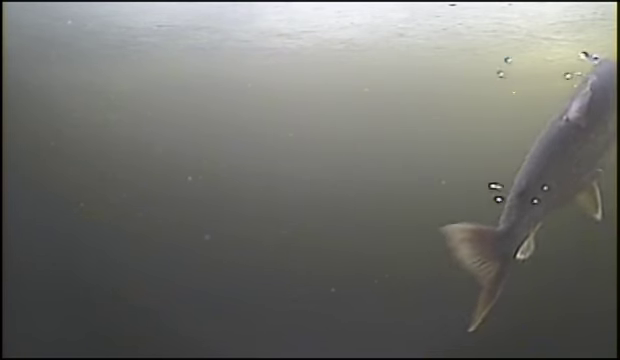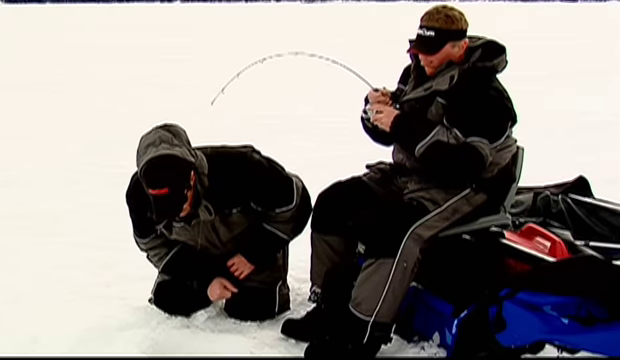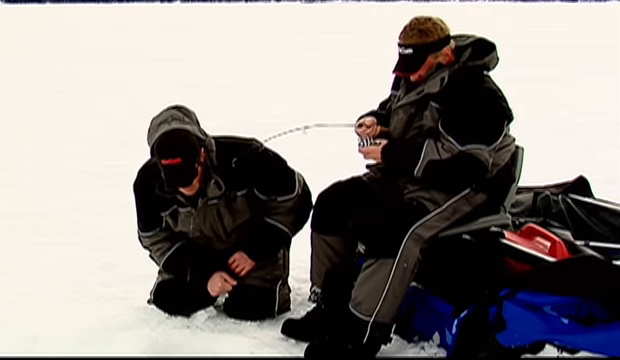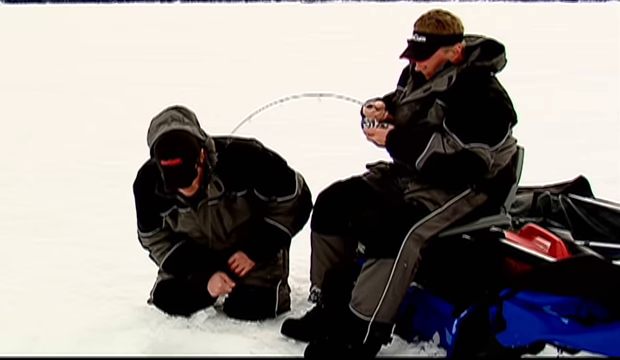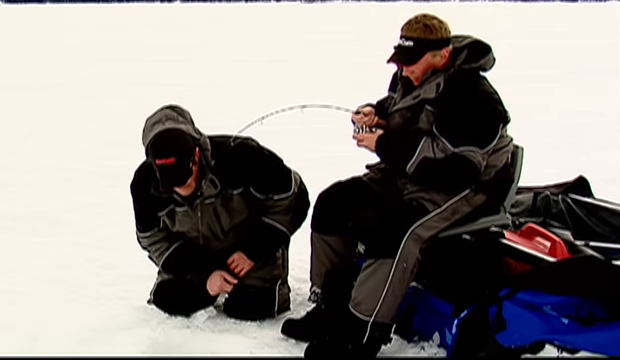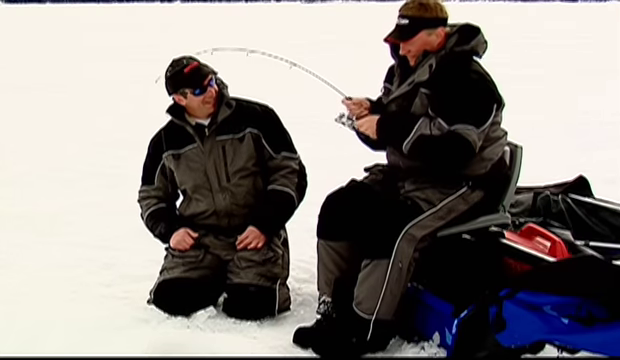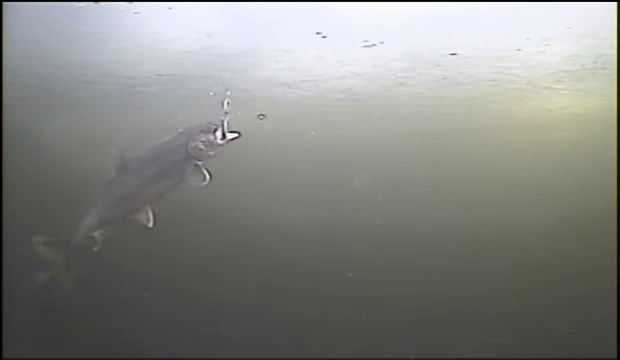I think we're getting close now. No sight. Still not seeing him, Scotty. I can feel the line though. Yeah, it's right on the edge of the hole. He's off there to the side. Well, that was a big head shake. Oh! That's going to be a knuckle buster. Next time you say fish on, I'm going to wait about 15 minutes and then come over.